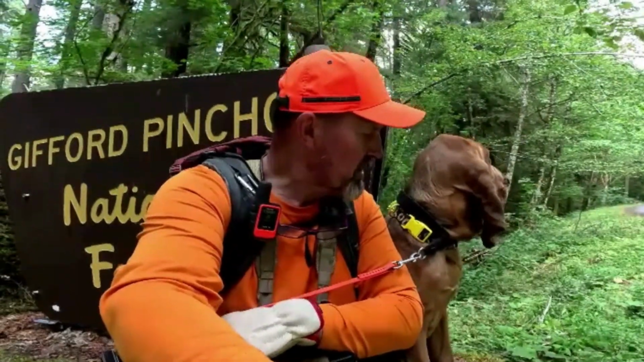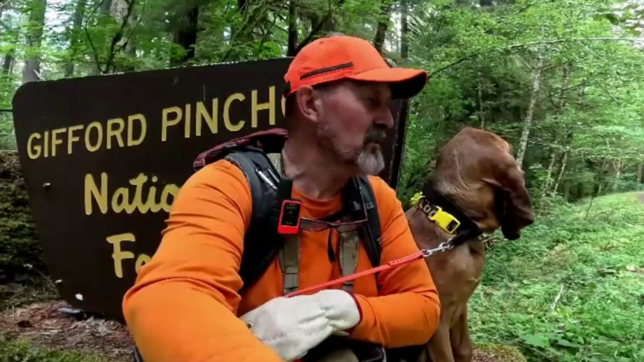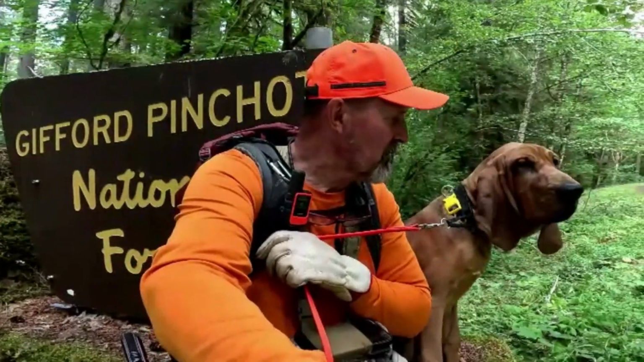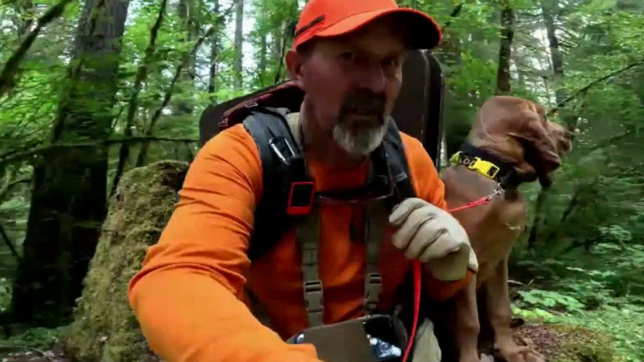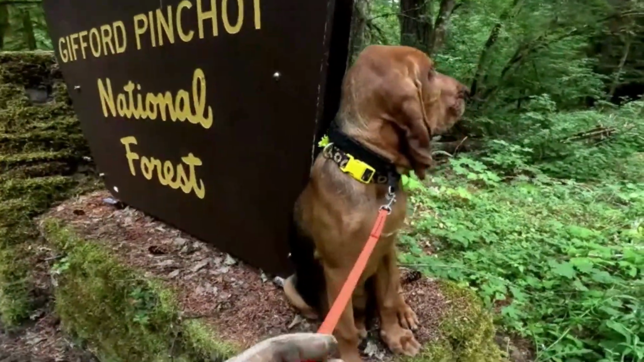Hey, big girl. She is 4.5 months old. She'll be 5 months old on the 28th at the end of this month. She was born March 28th of this year, and she's just doing great. Okay, you're ready to go, aren't you? You're being so good sitting up there. Good girl.